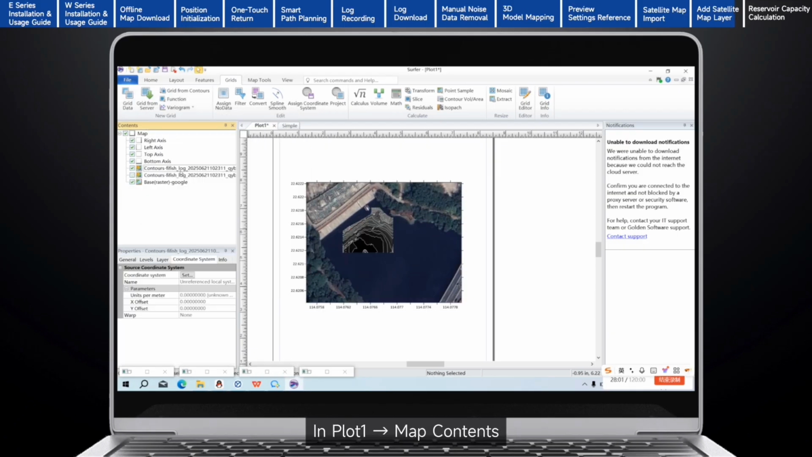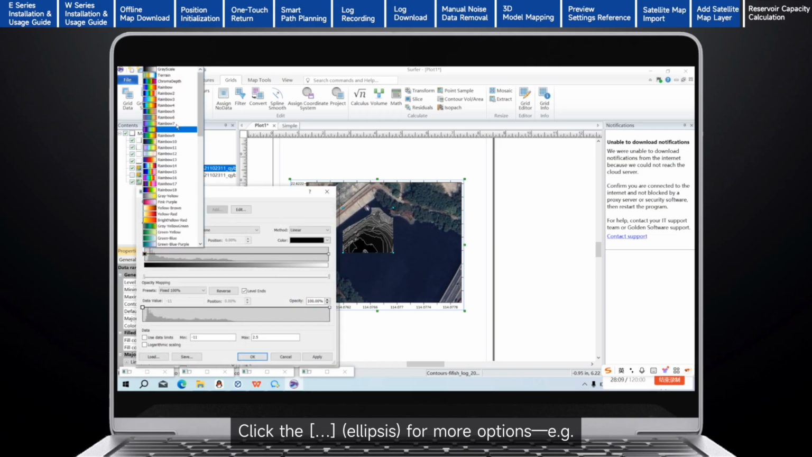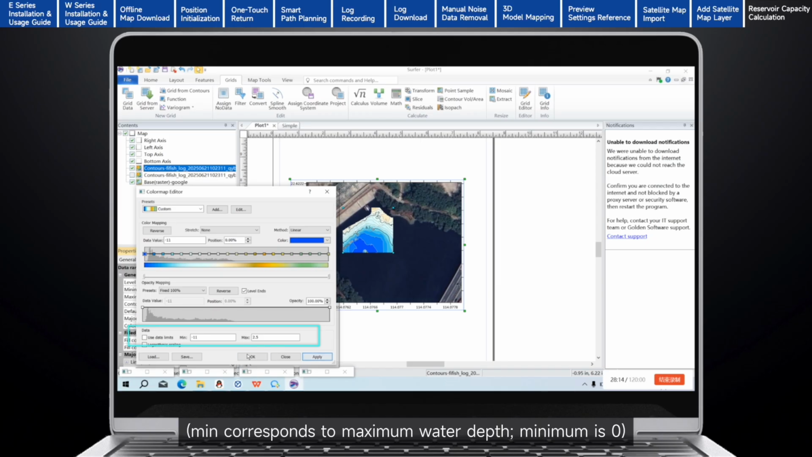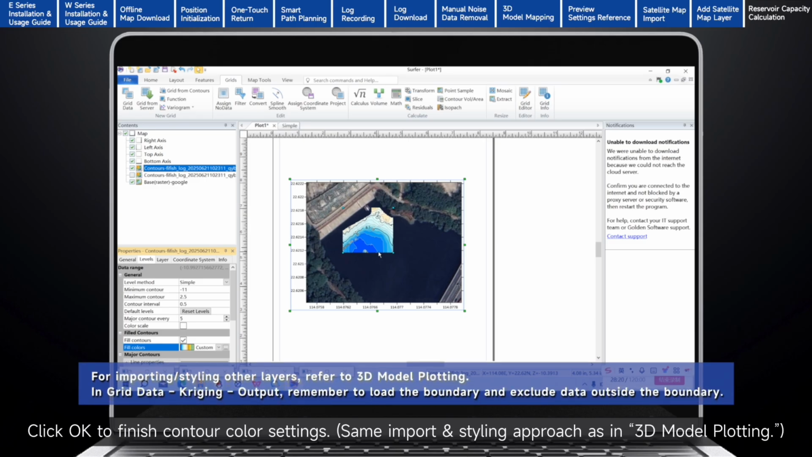In Plot 1, Map Contents, select the Contours layer. In the lower left Levels panel, find Filled Contours. Check Fill Contours to show colors. Choose a palette under Fill Colors. Click the ellipsis for more options. For example, reverse to invert colors. Under Data, adjust Min and Max to set the color range. Min corresponds to maximum water depth. Max is 0. Click OK to finish contour color settings. Same import and styling approach as in 3D model plotting.